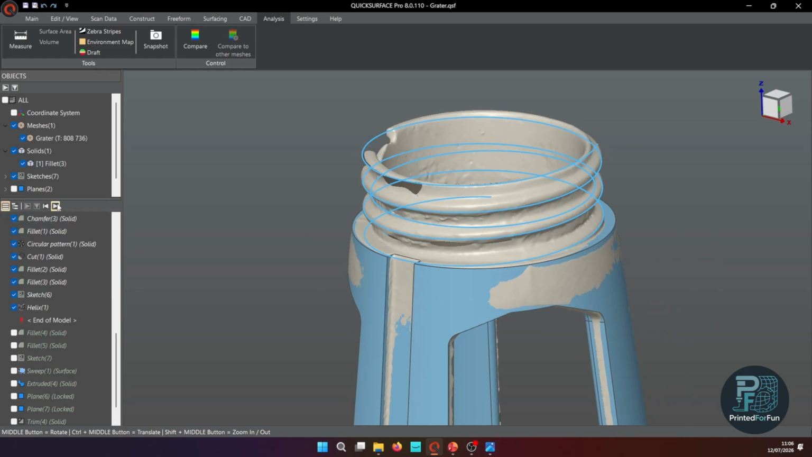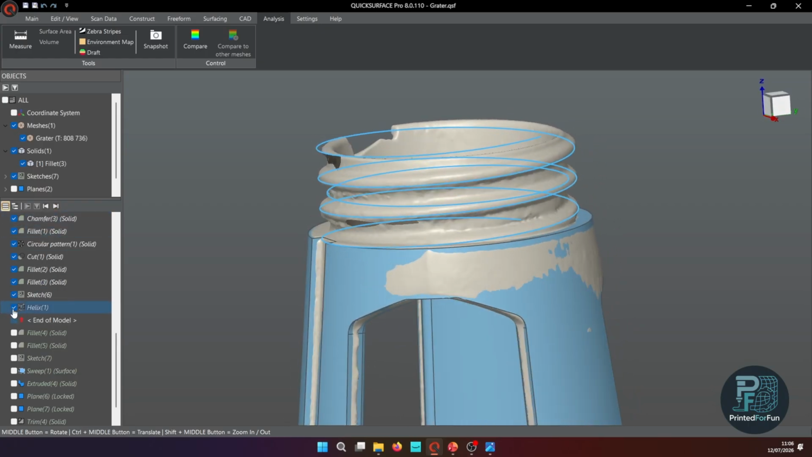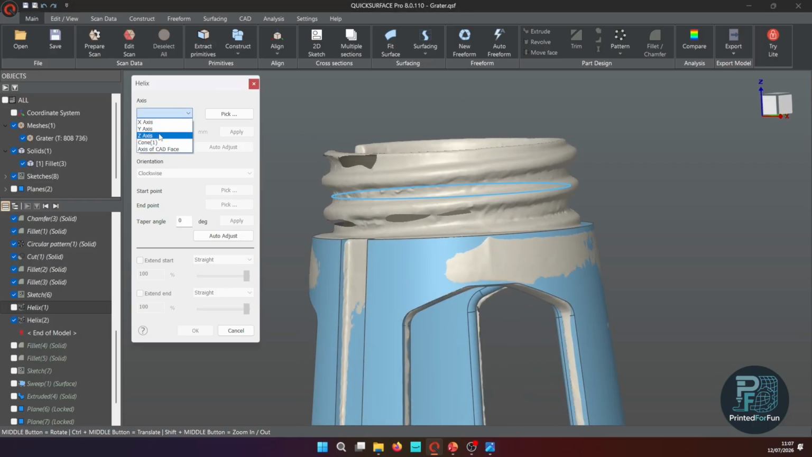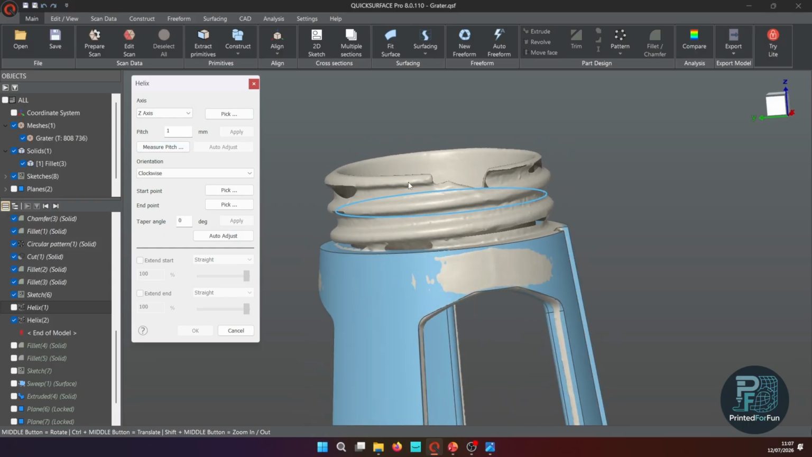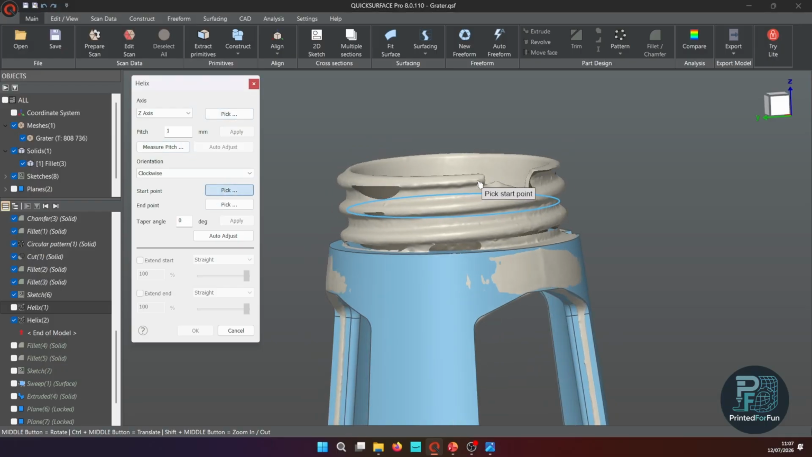The next thing is creating a helix. Creating helixes in Quicksurface is actually quite easy. If you have a look, under surface, we can select the helix tool. I will pick the Z axis as my base for the helix. And now, helix start point, I can pick it here.